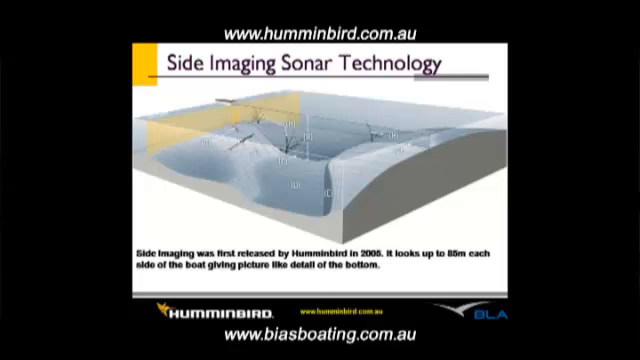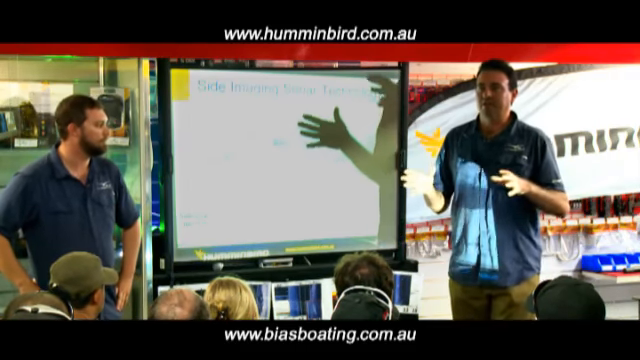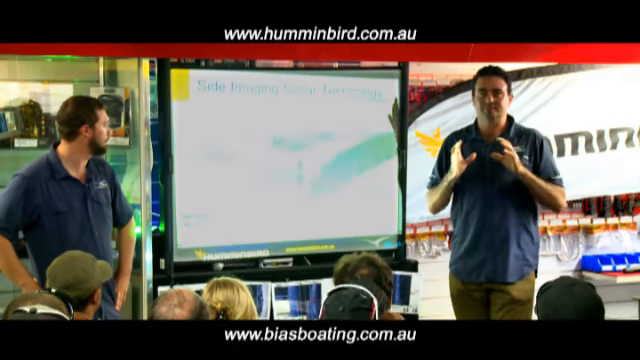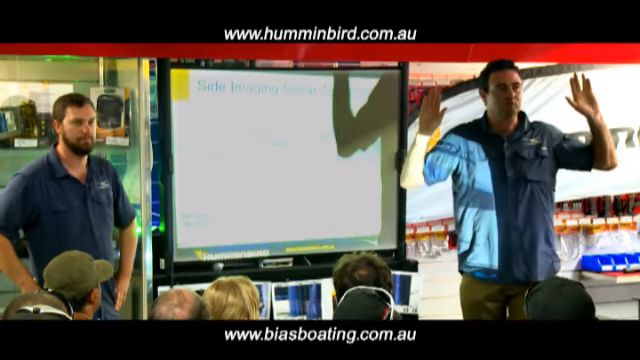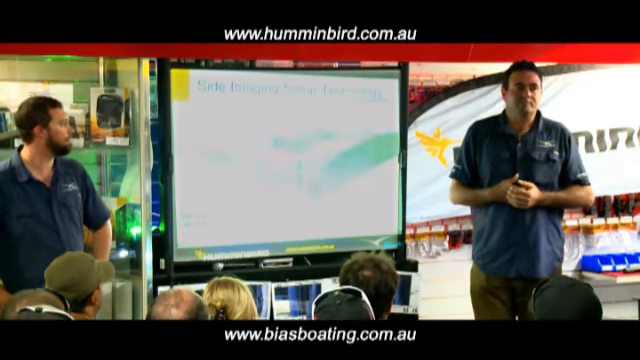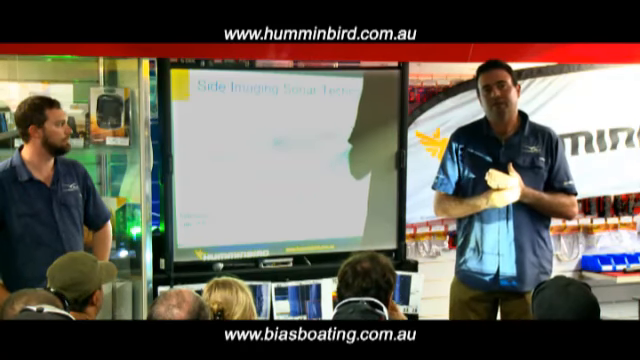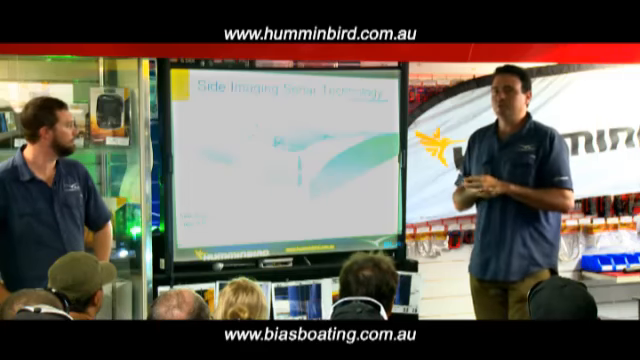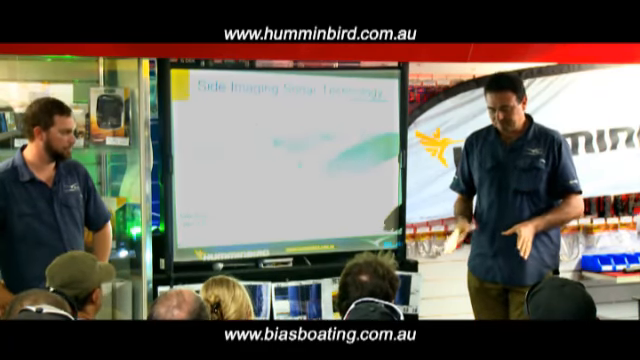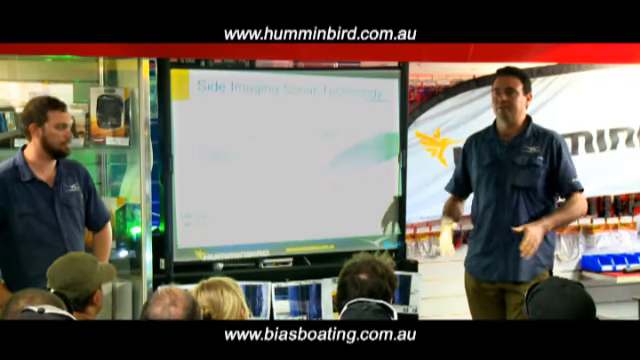I suppose what's common with traditional sonar and down imaging is they're both looking under the boat. So that's okay, we see what's under the boat. What side imaging does, though, is you can look out either side of the boat. We can look 75, 80 metres out either side of the boat and get that same picture-defined imaging that we're getting with down imaging. So this is where it really does change the way you fish. Looking under the boat, like Justin said, in 10 metres of water, you're only looking at about 10 metres of bottom.